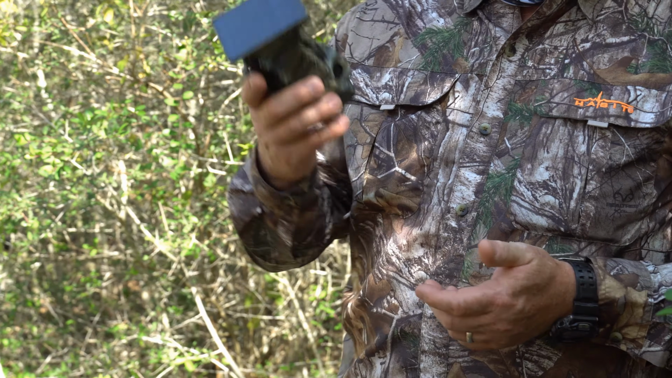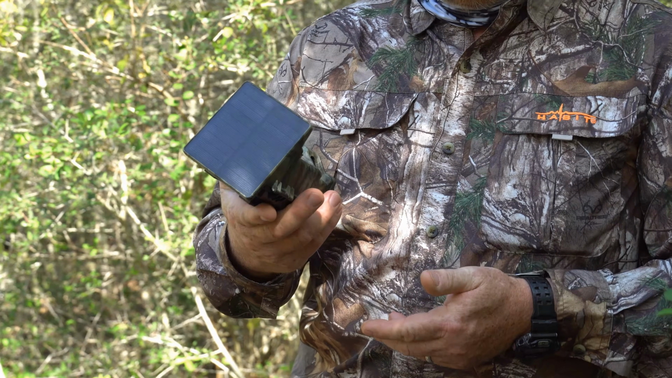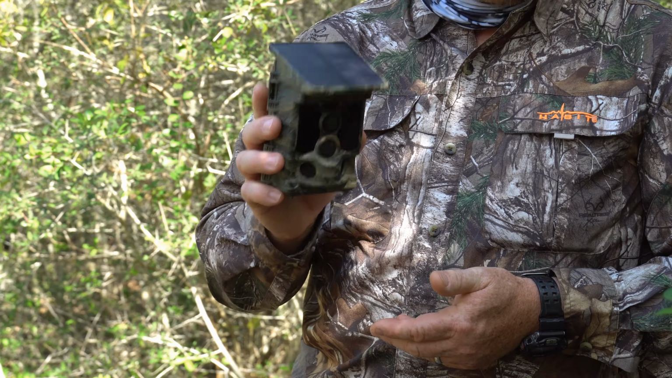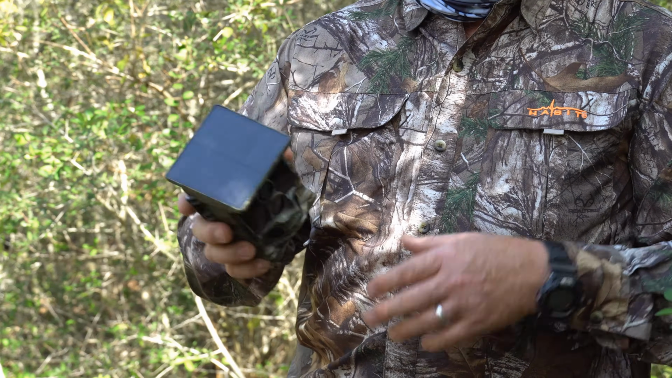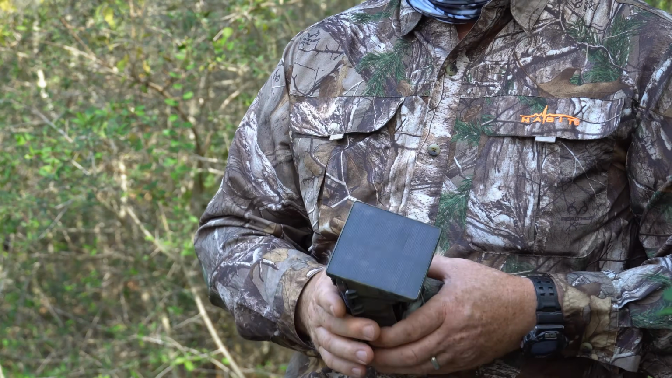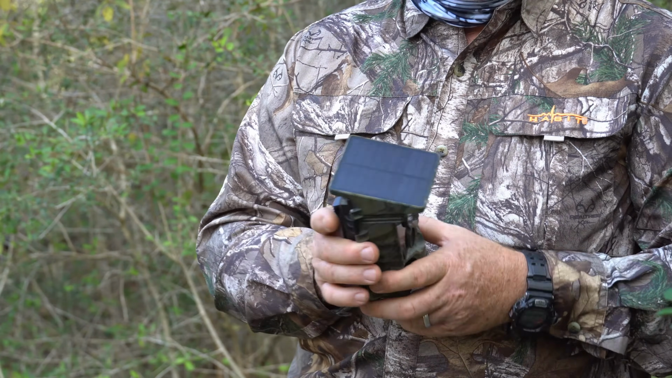Alright guys, so I've had this Ceyomur CY95 camera in the woods for about a month now. I've had it in 2 different locations. I actually moved from my old place to a new place in the meantime while I've had this camera, and so I've had it in both places. And I've got a lot of footage and stuff with it.